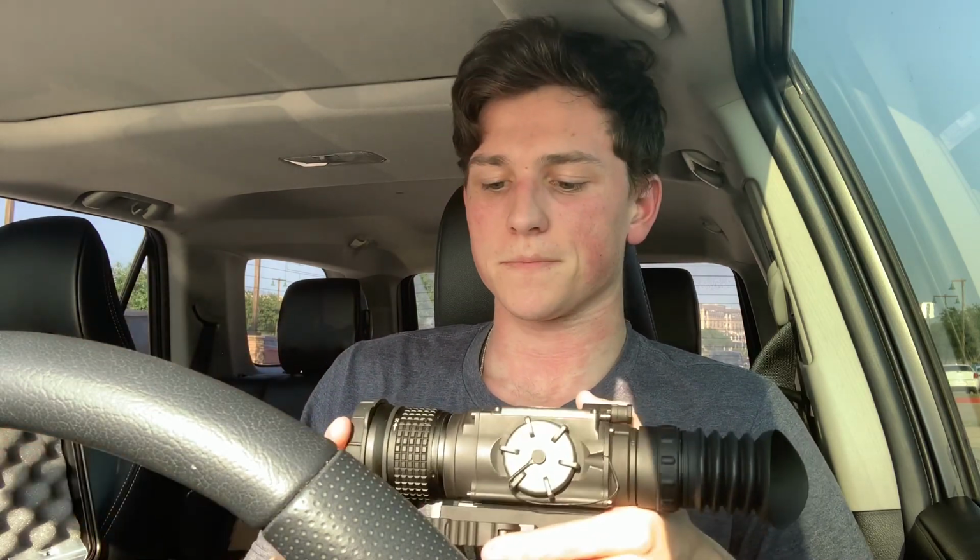Super easy to use. I had this on an AR-10, a super heavy, long gun, and that was put on the Bog Death Grip, and that was more for, you know, you get 100 yards away and you just plink it. Super easy to use without having to really adjust too much.